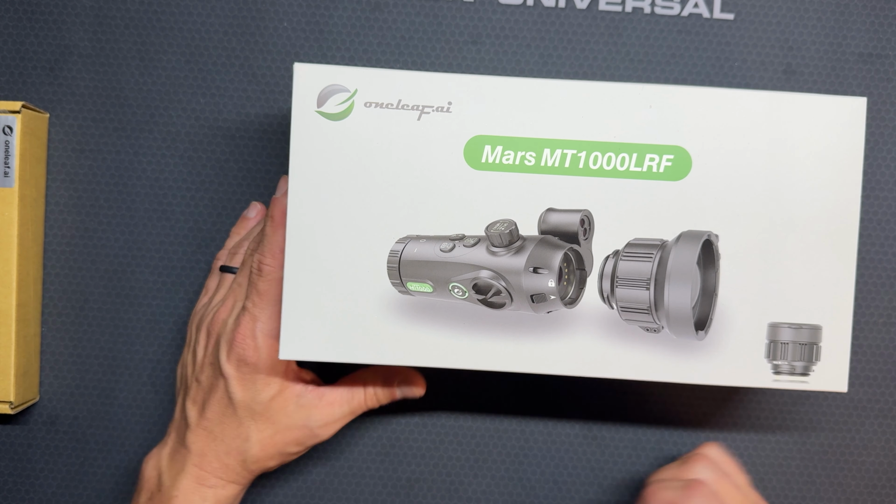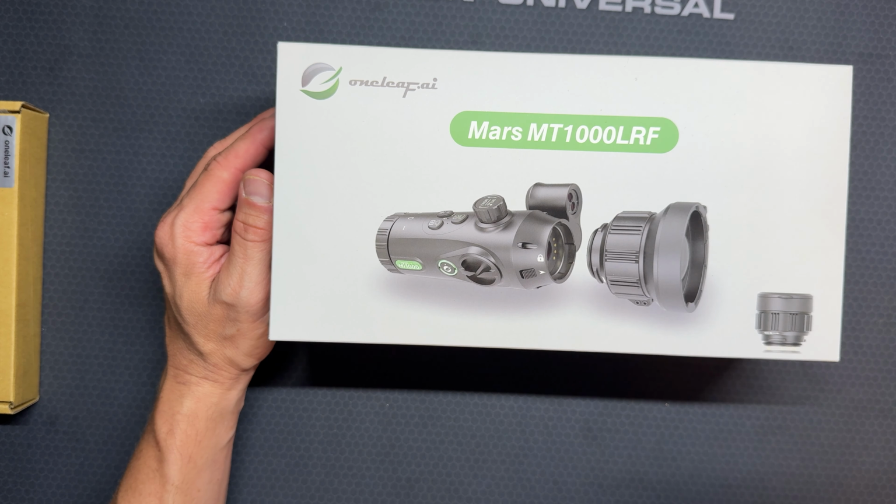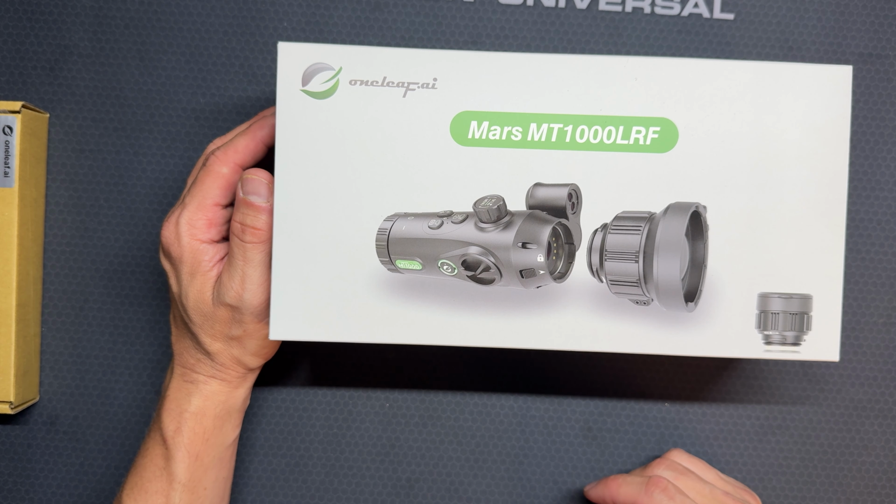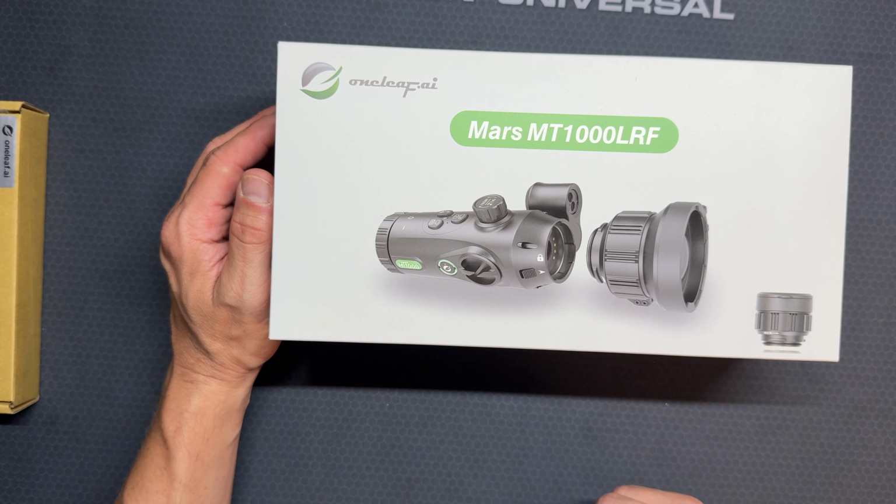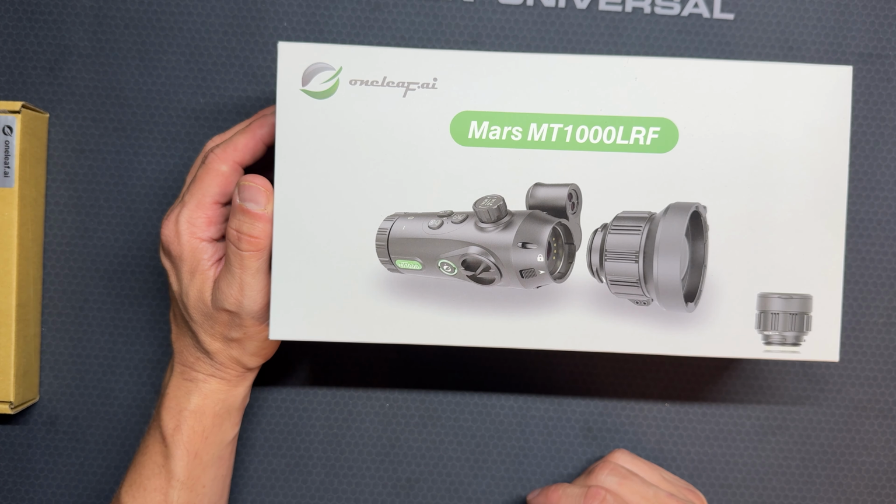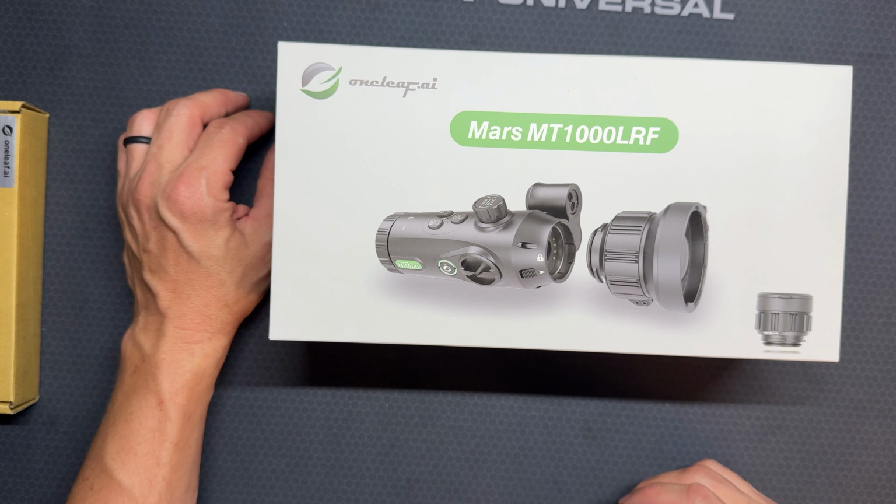But this will be a three-part video. Today, we're going to unbox this thing, kind of play with the features a little bit, turn it on, and kind of get a little image. The next two videos will be us taking it to the range using the ballistics calculator, which we'll go over here in just a second, as well as hopefully getting some wildlife on footage, going out to see if we can get any deer at night or in the evening, capture on thermal.